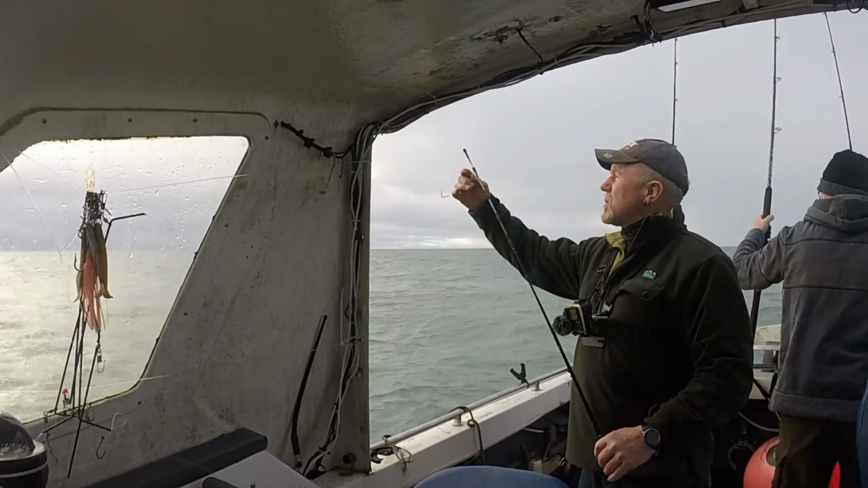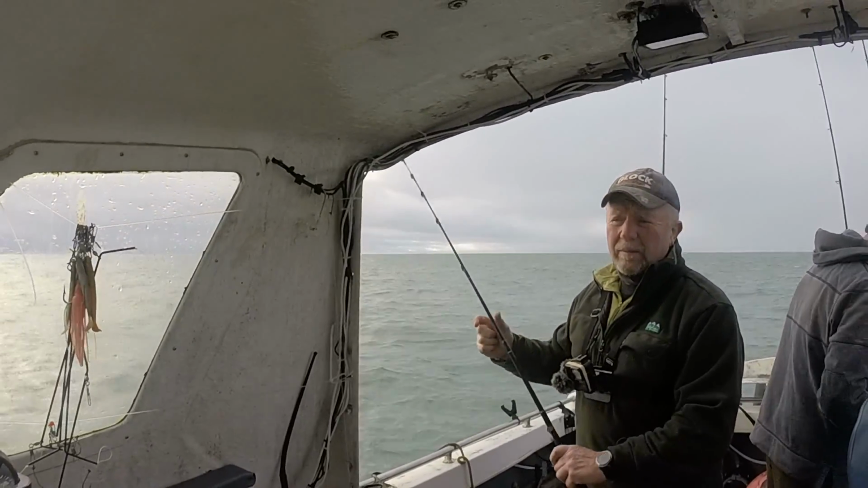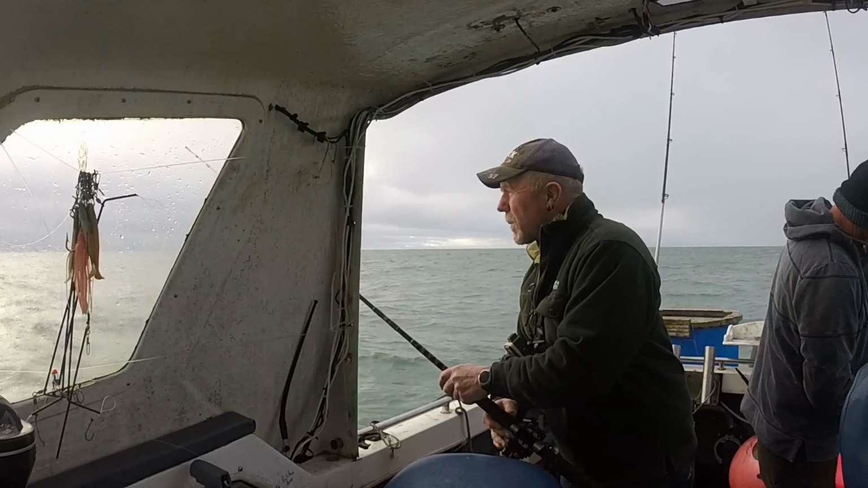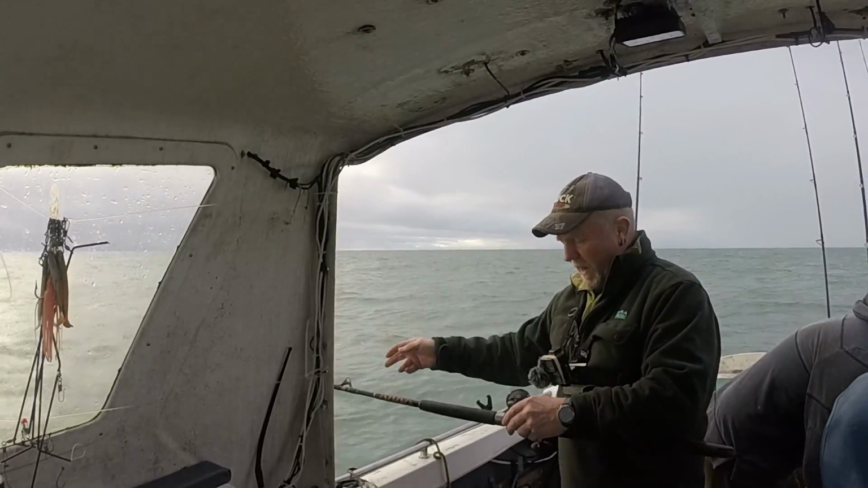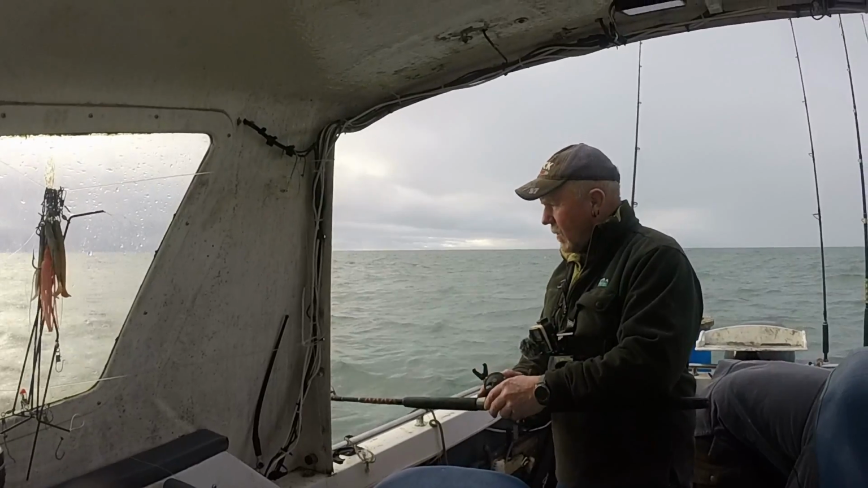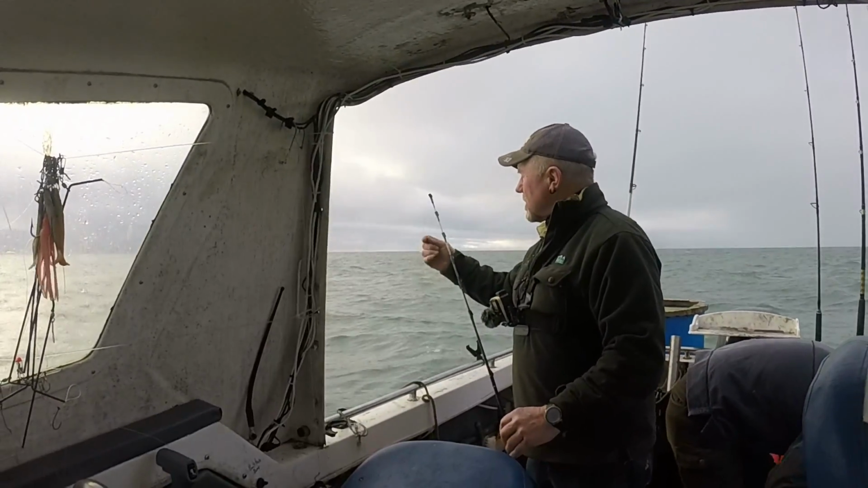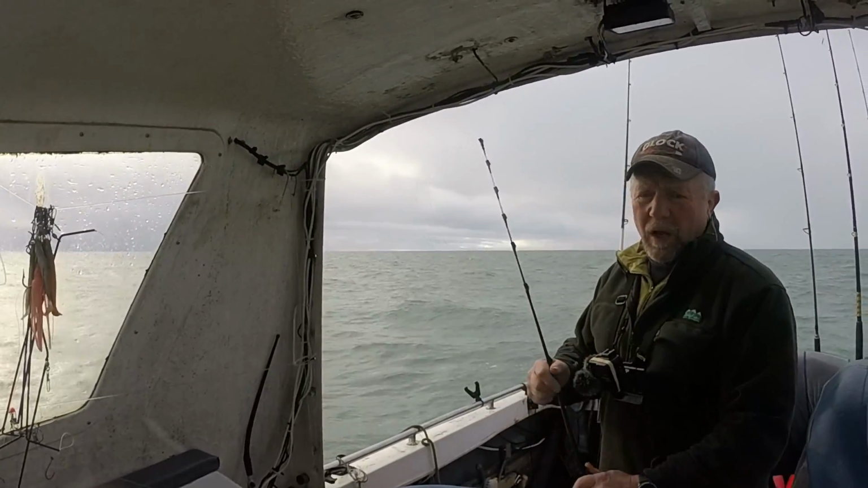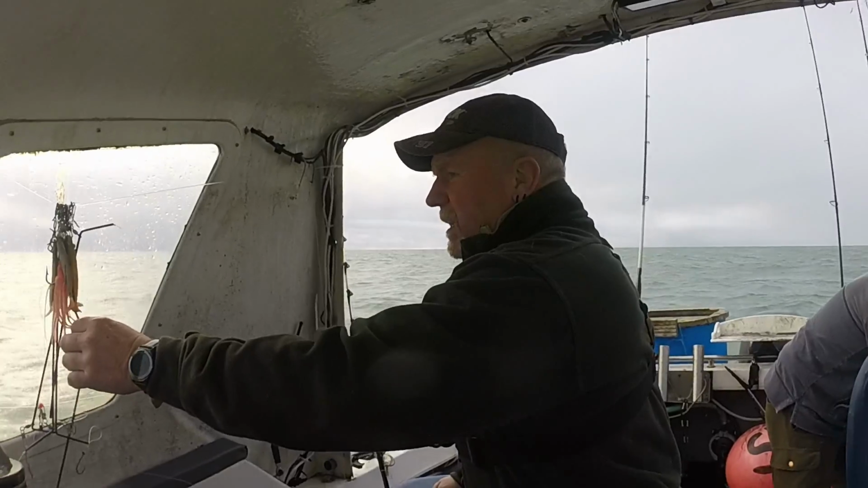Right, so what we're going to do is drift the wreck the first couple of times, just to see what the drift's doing, because the wind and the tide are opposing each other, so it might have some sort of strange drift patterns. And also just see if there's anything above or on the wreck. As we came over it, it did look like there might be some pollock above it, but that might just be wishful thinking.